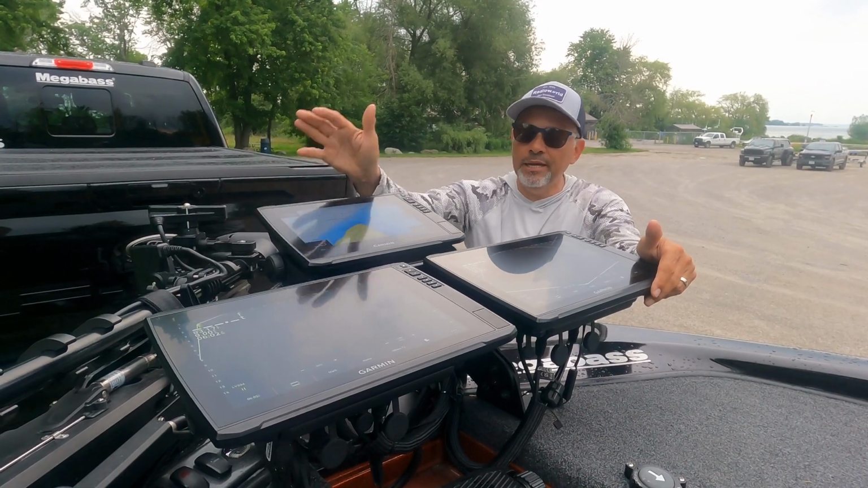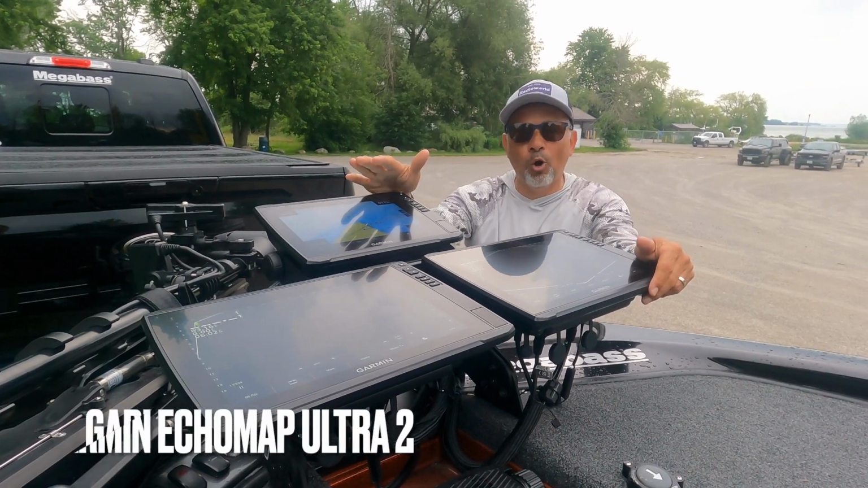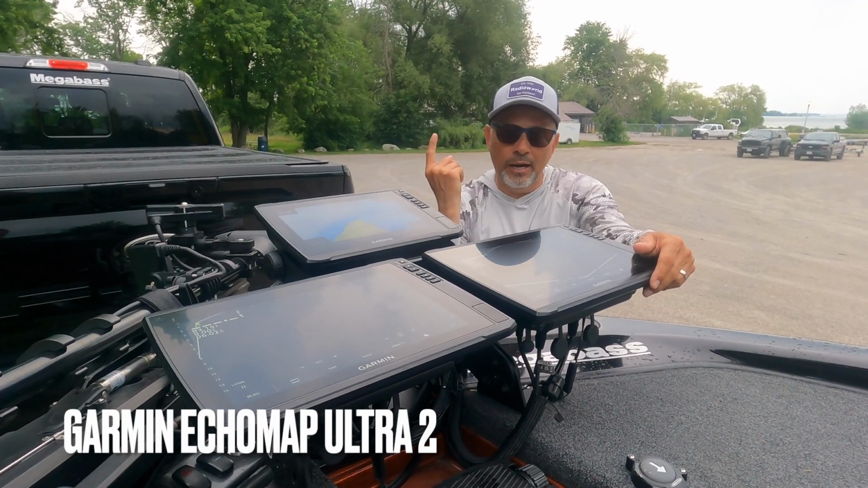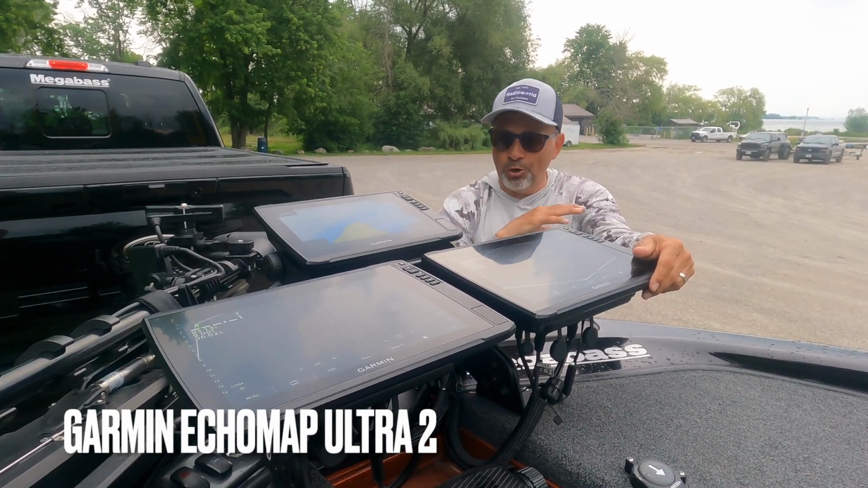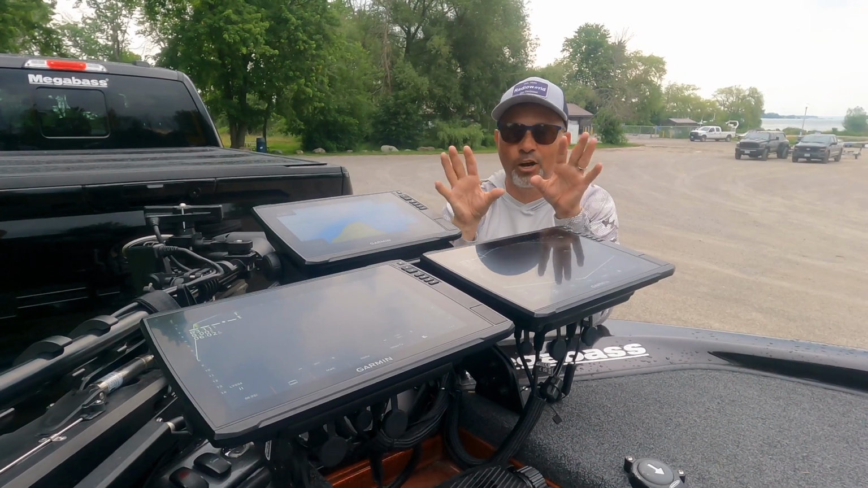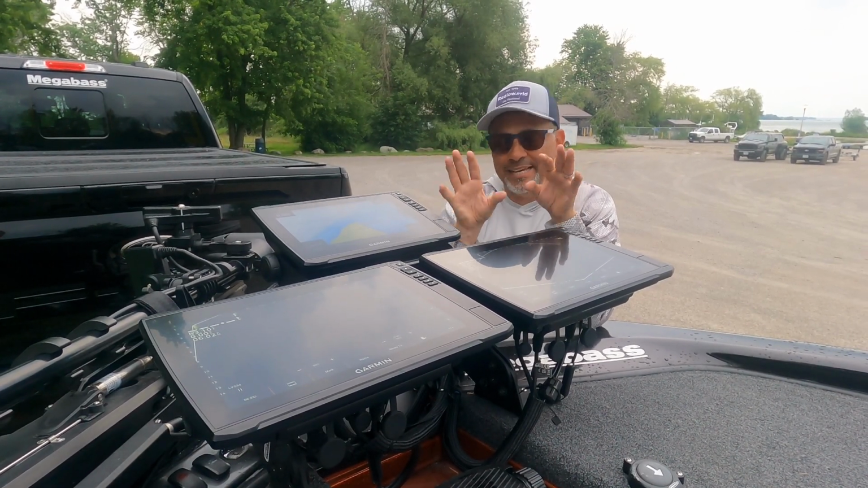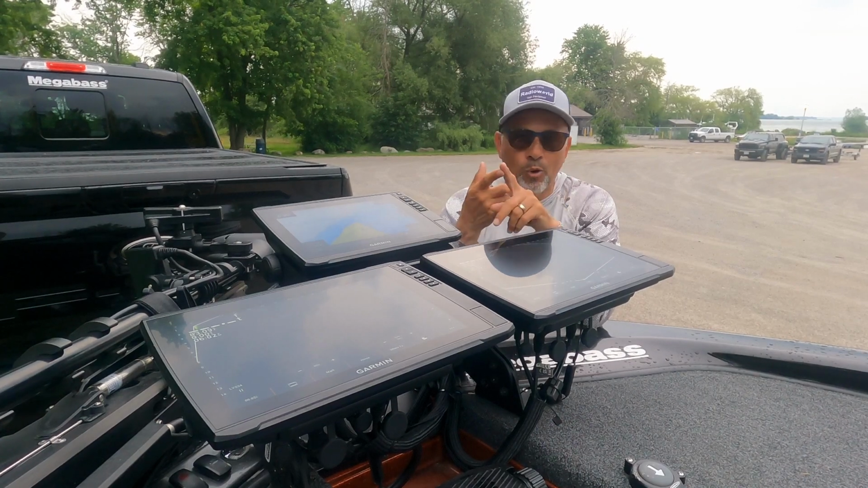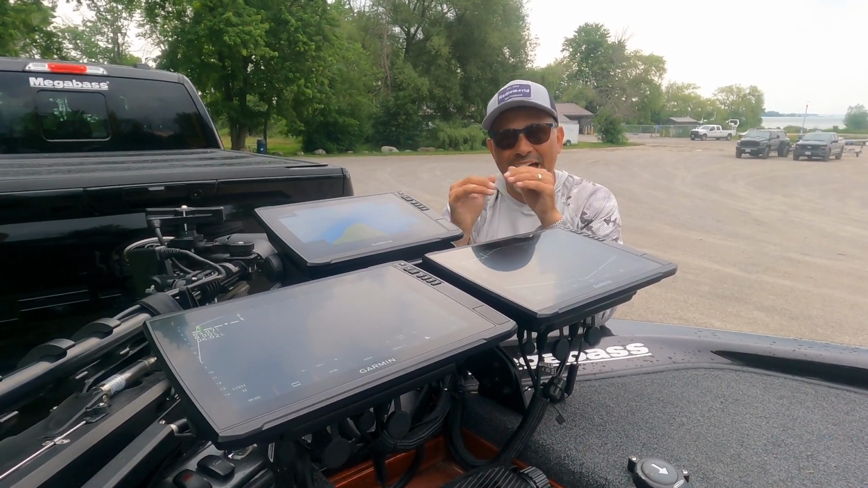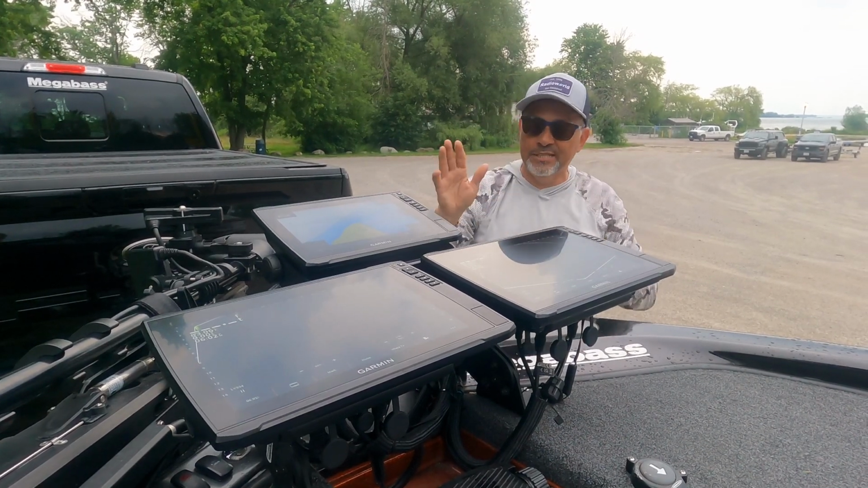Excellent, excellent mount. So at the front of my boat here, I'm running 3 Garmin Echomap Ultra 2s, brand new this year. Bluetooth connection. You can record your unit. So if you want to record your Livescope, or anything on the graph that you want to take home, maybe you want to do a video on it, it's very easy to do with Active Captain and Helm. That's all you need, and it's done.